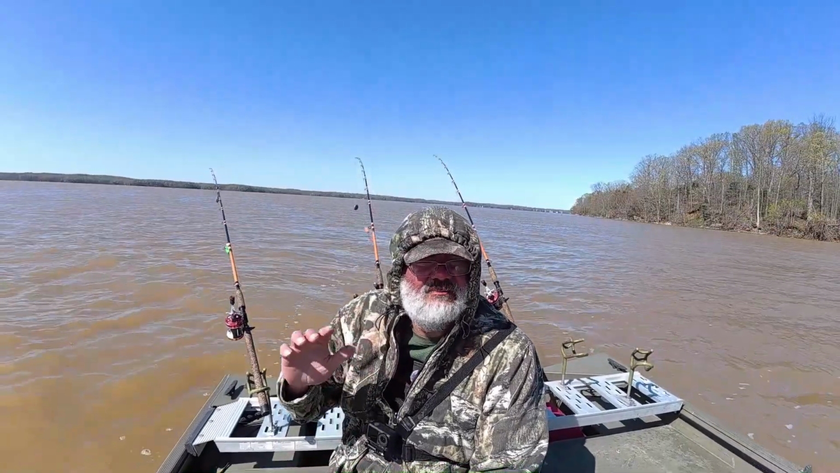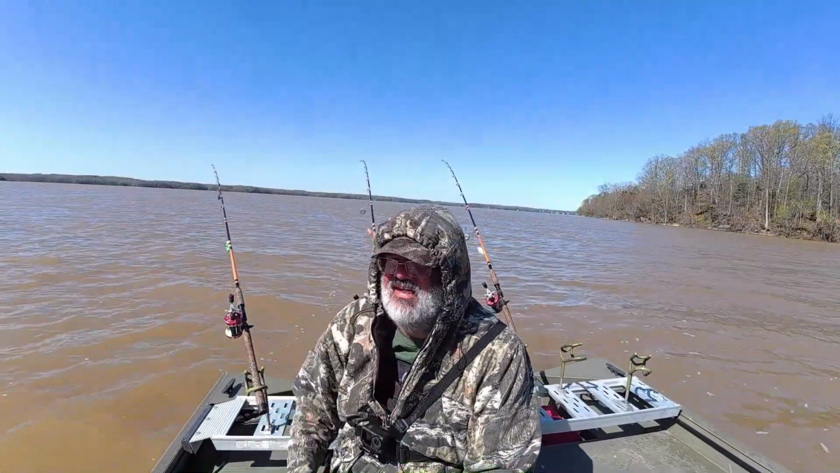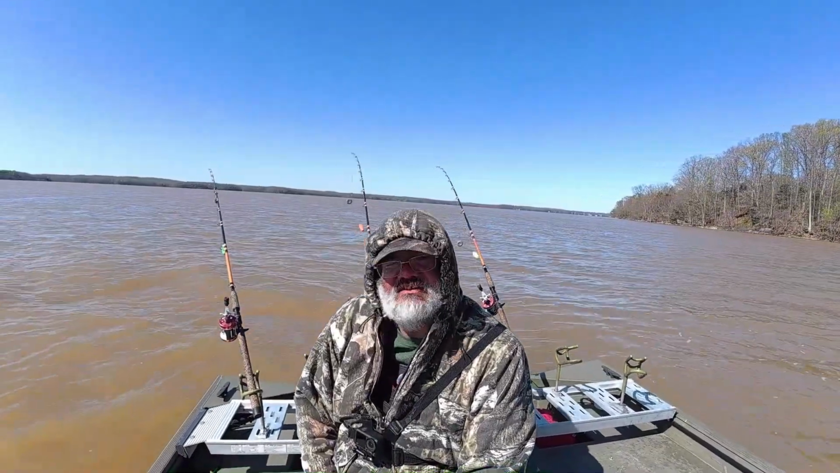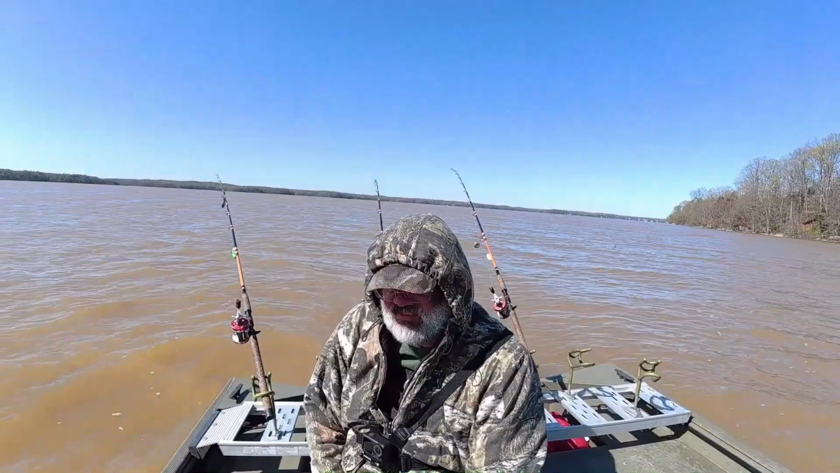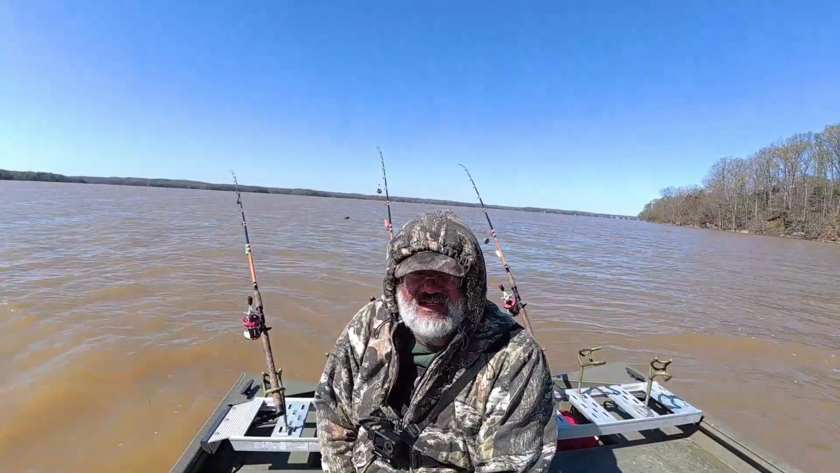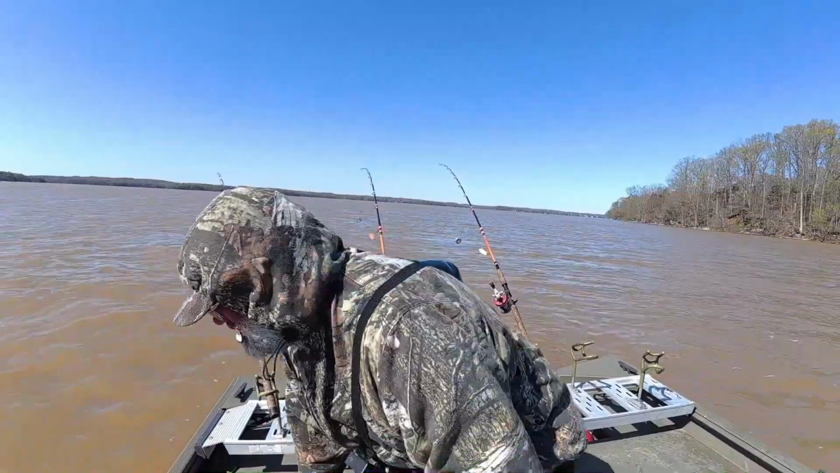If you see me drop down or anything like that, there's a big log or something coming down through there, and I'm going to get the boat out of the way. I don't know. We'll just have to try it and see. You just never know. There's a lot of fish on these areas right now that I've seen. We'll just have to throw some baits out there and see.